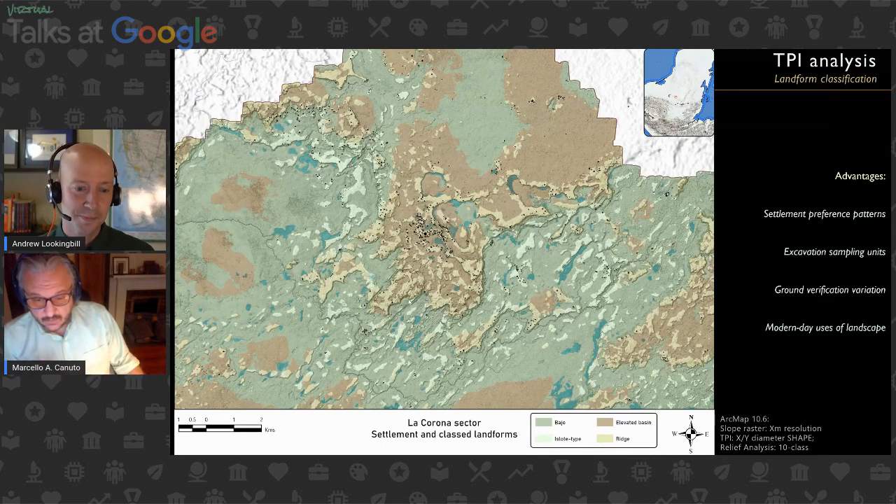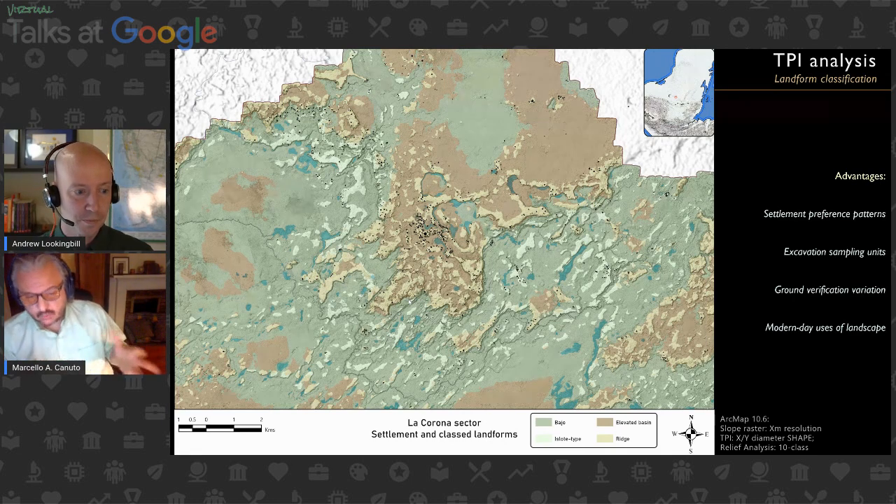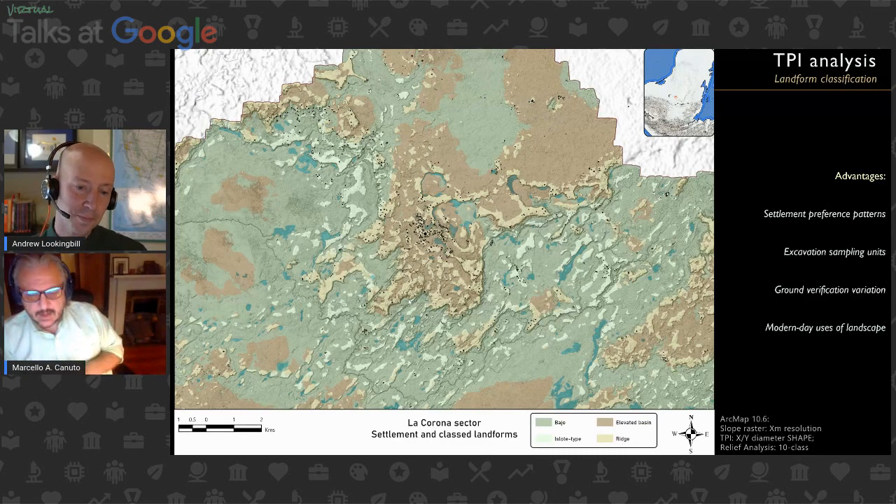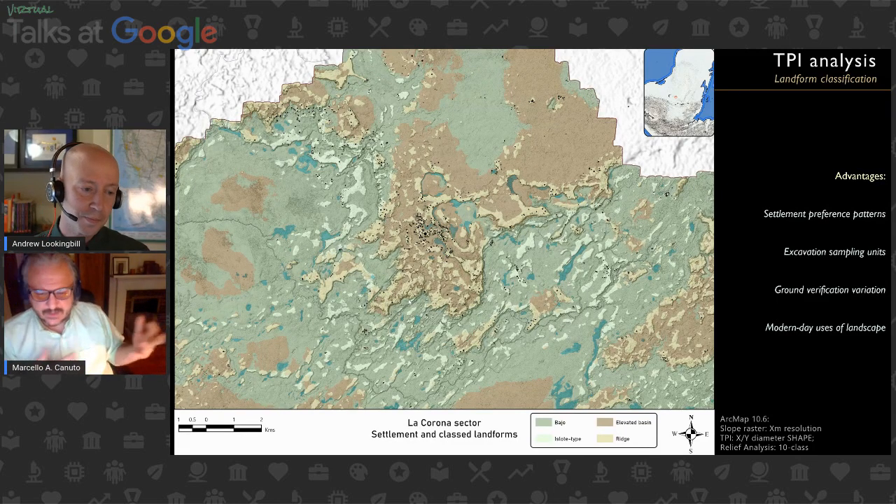Now, for pretty much all of my research, we knew that the Maya would not live in swampy areas, the areas that are green, essentially the dark green, right? And so we said, oh, well, that's about half the land. So about half the land was habitable and the other half was not.